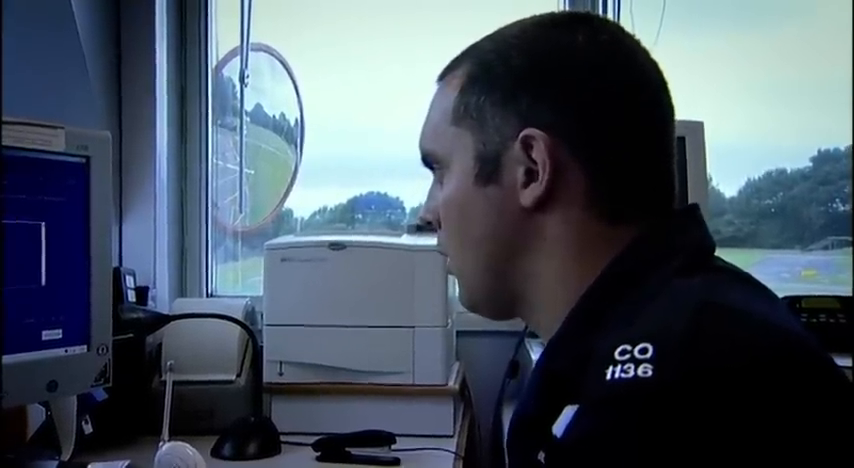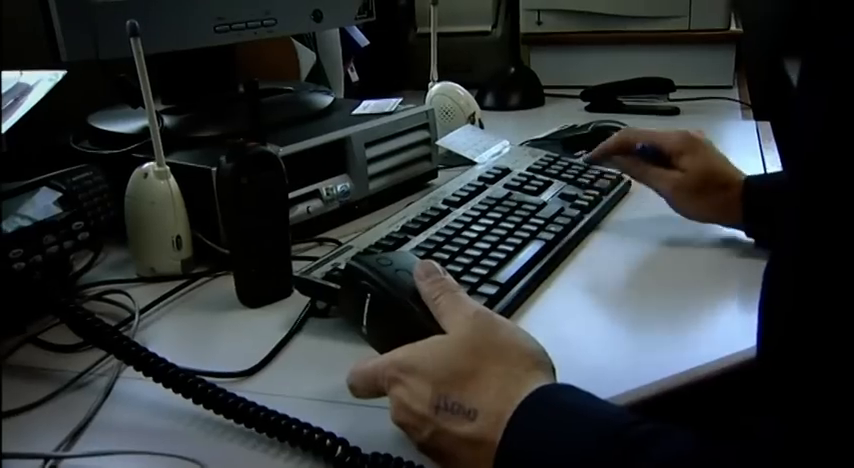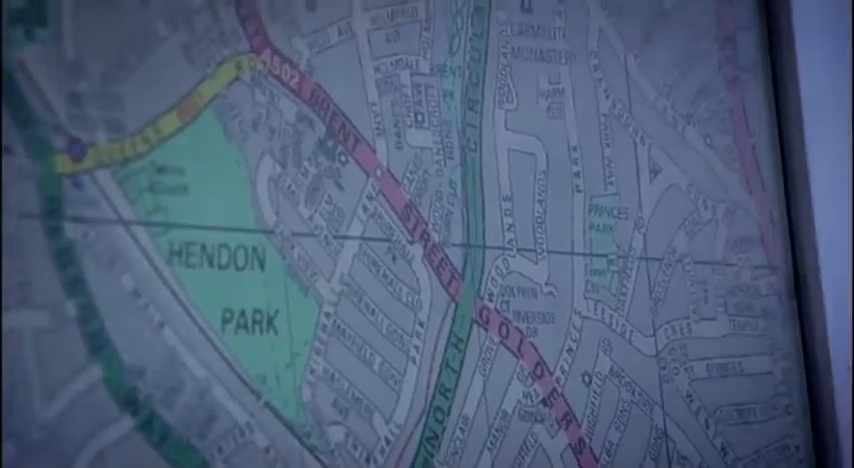Because you're an observer, you know what the crew needs in terms of information for a job. You can sometimes even second guess what the request is going to be. So you can be looking up addresses, getting map references, which then allow the crew to get to a job a lot quicker than them having to scan through the mapping system in the aircraft.